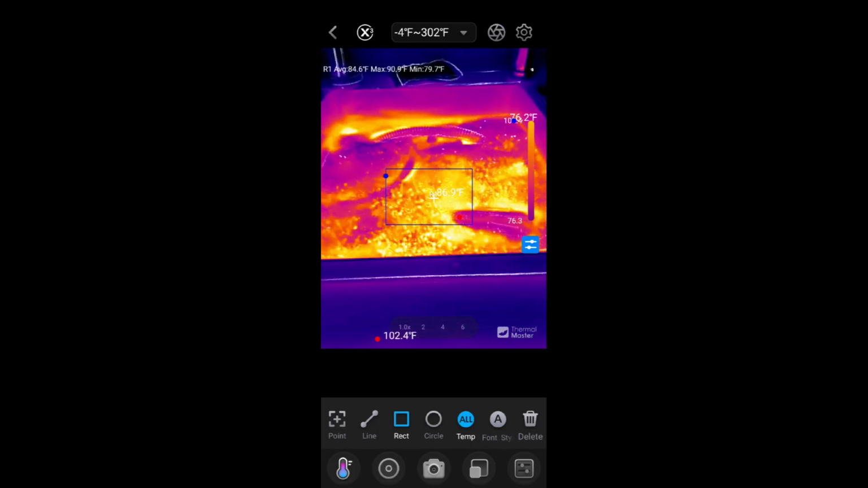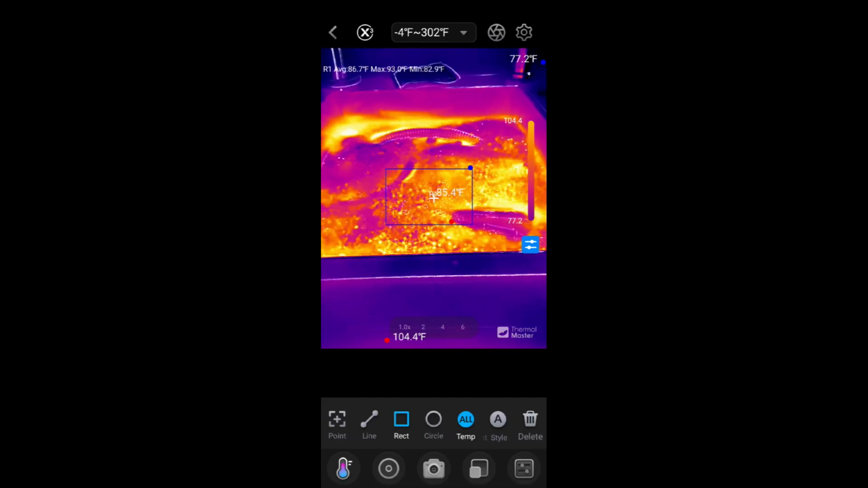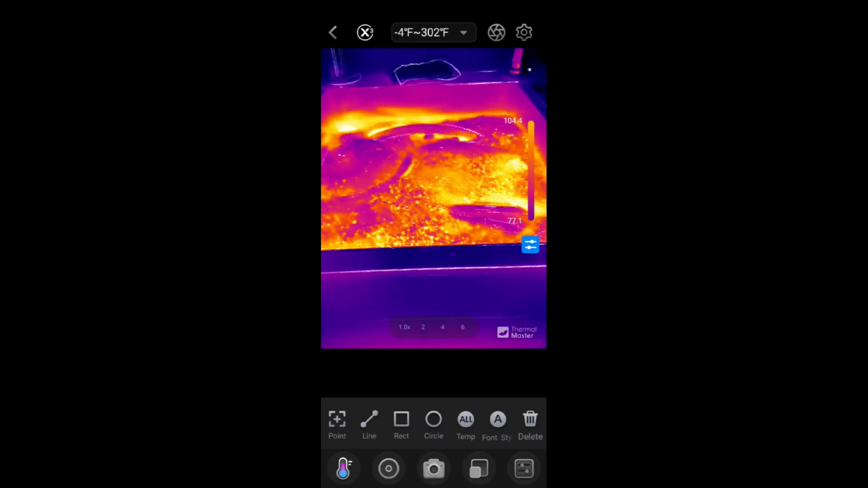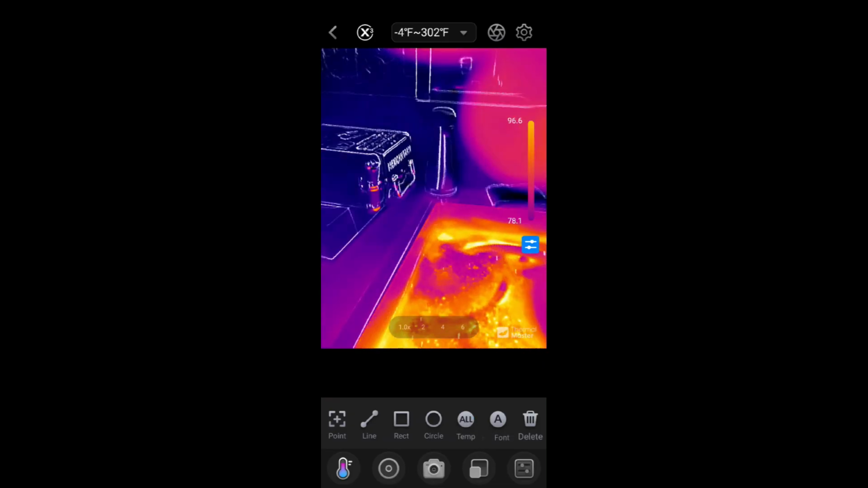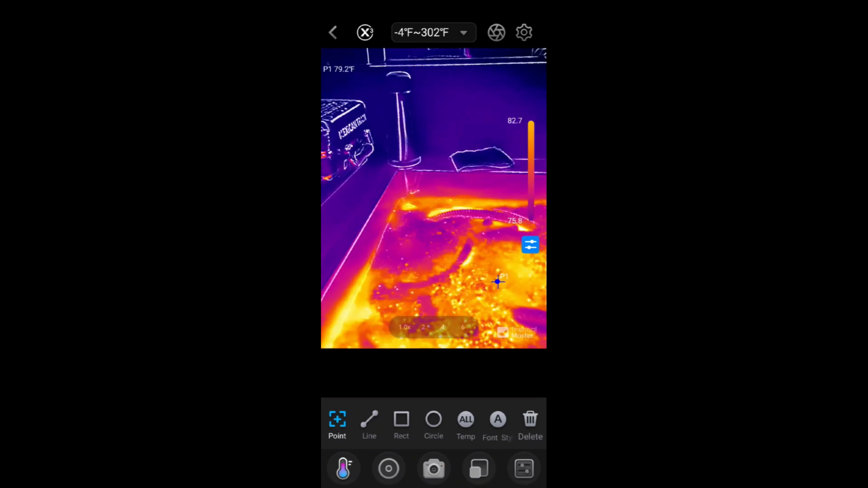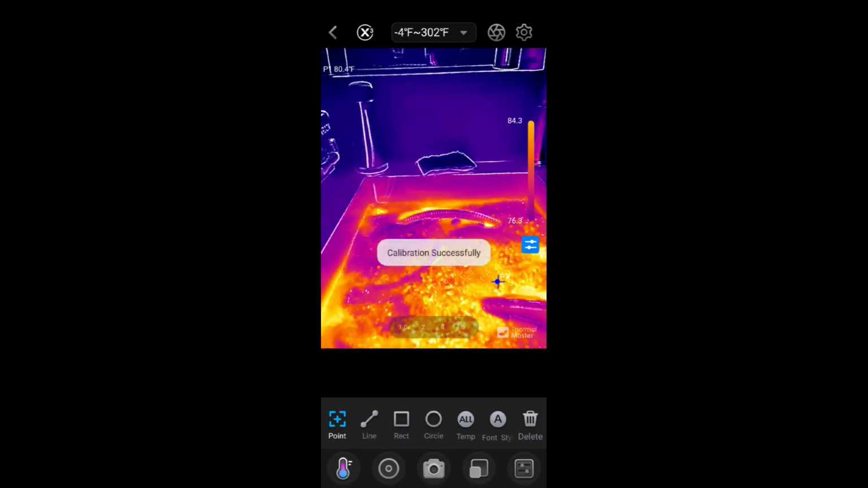I click the shutter button up at the top to reset it, and there it's telling me the R1 average rectangle temperature is about 85 degrees. I can hit the delete button, get rid of that. I can hit all and it'll just give me a full temperature range. But the point one lets me get something very specific. So I can hit it, tell it to point there, refresh the camera, and get the exact temperature.